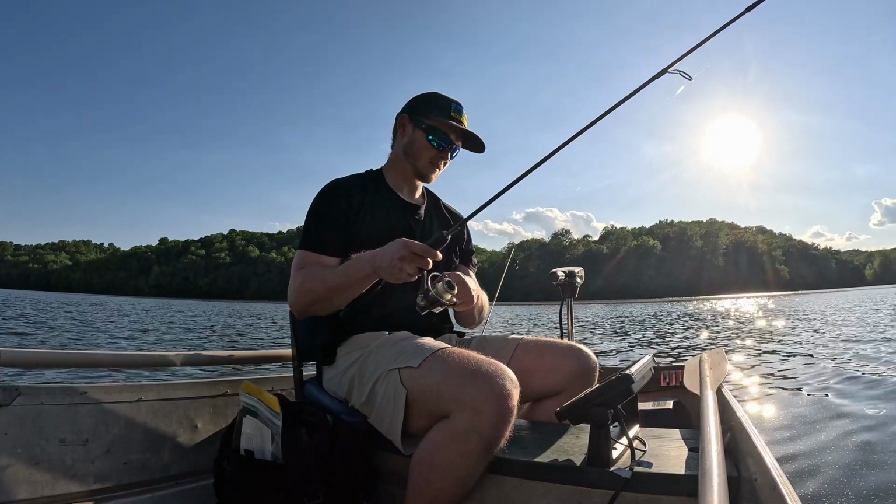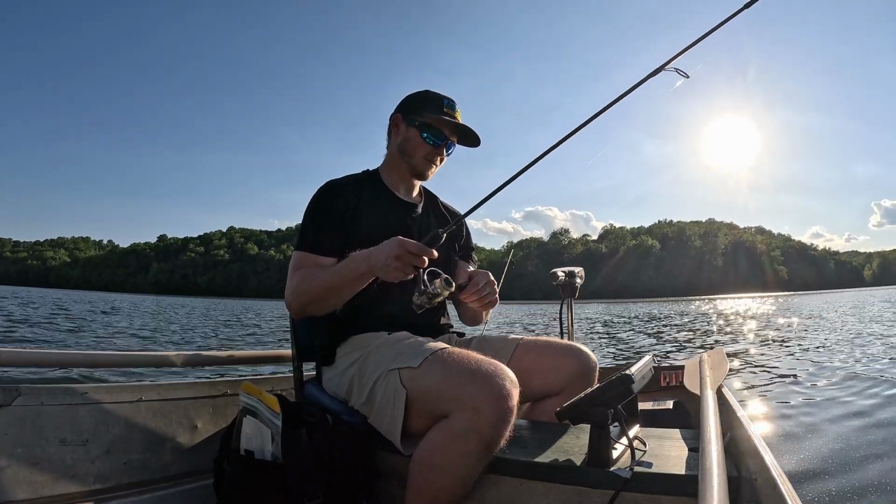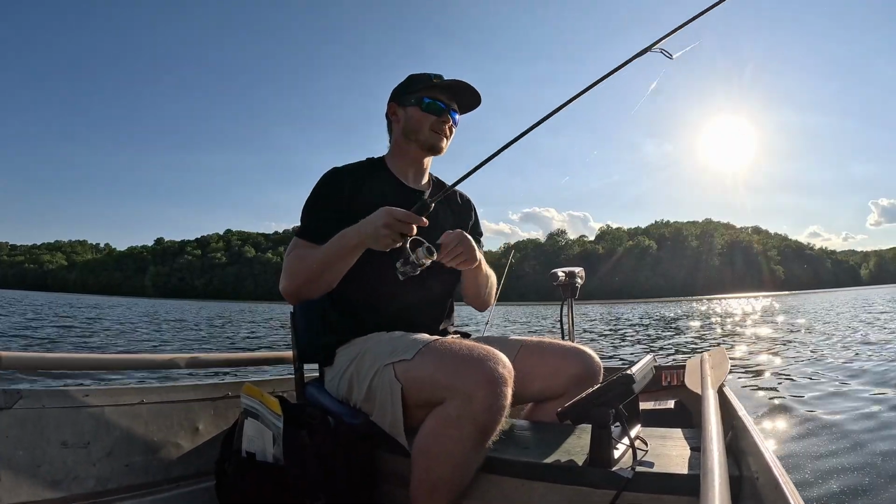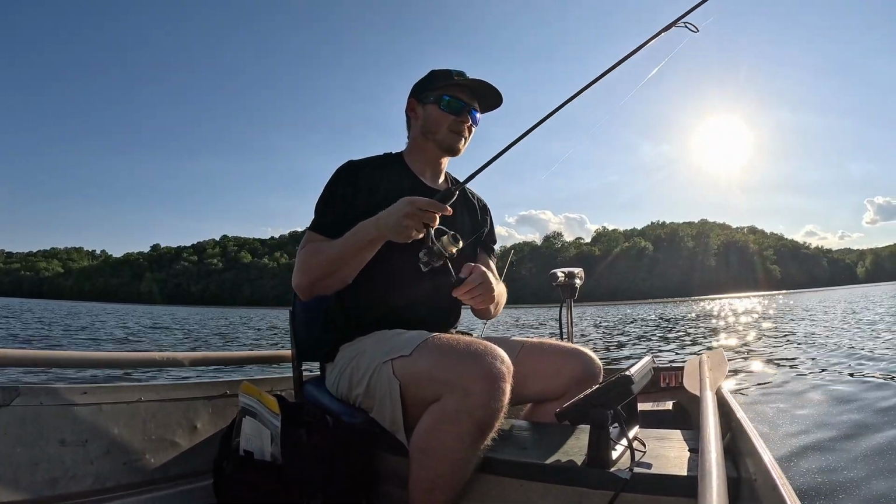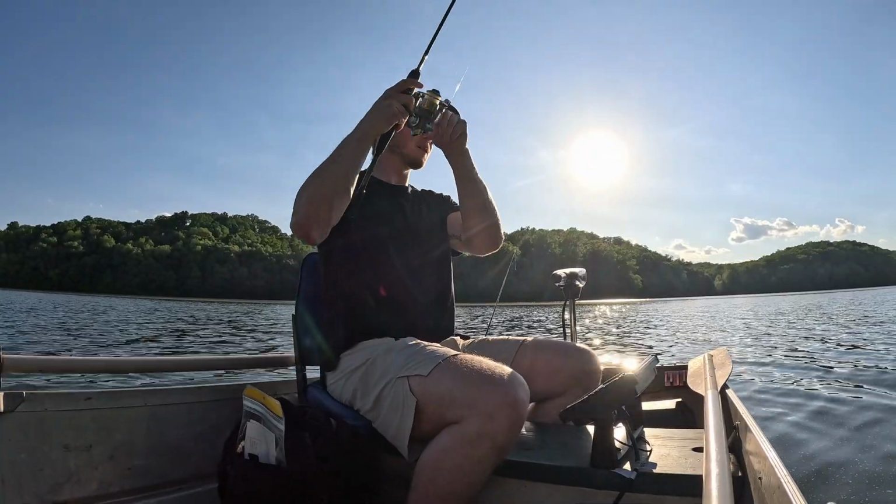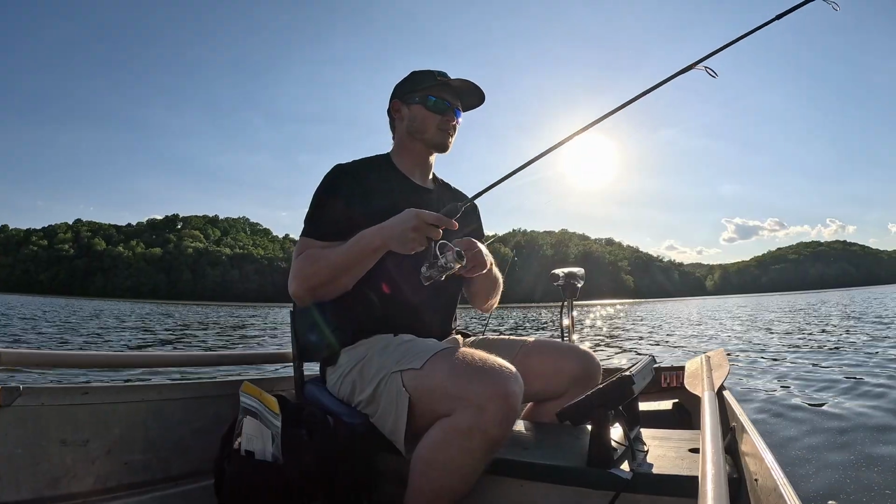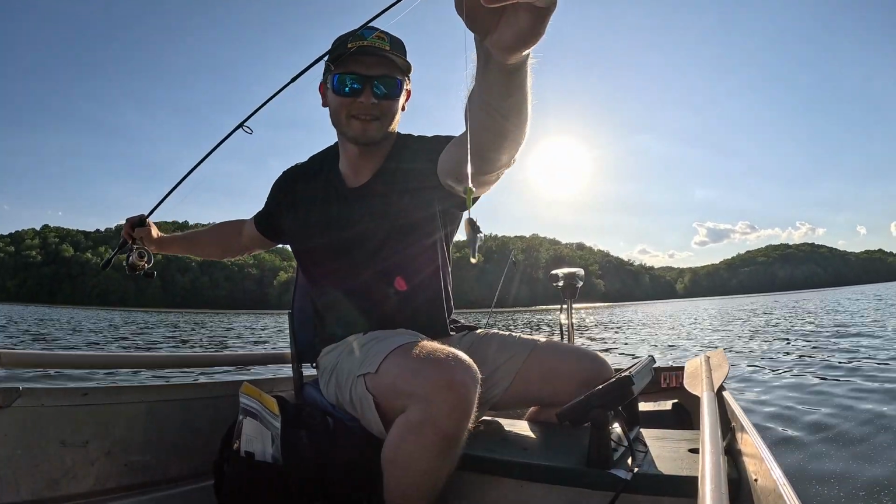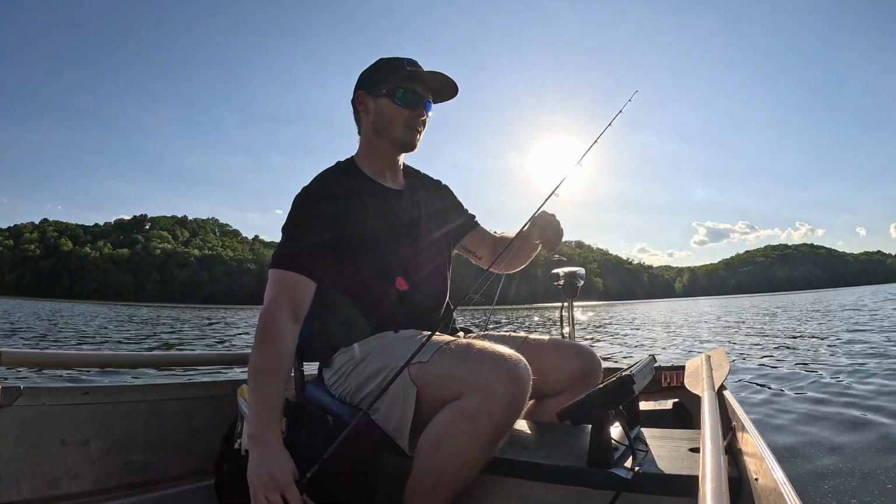Getting nibbles. There was another one. Didn't eat it though. Oh my goodness. How many times are you gonna bite it and not eat it? That's crazy. Oh my goodness gracious, I let him have it for so long. Look at that. Just not interested in the full bite.